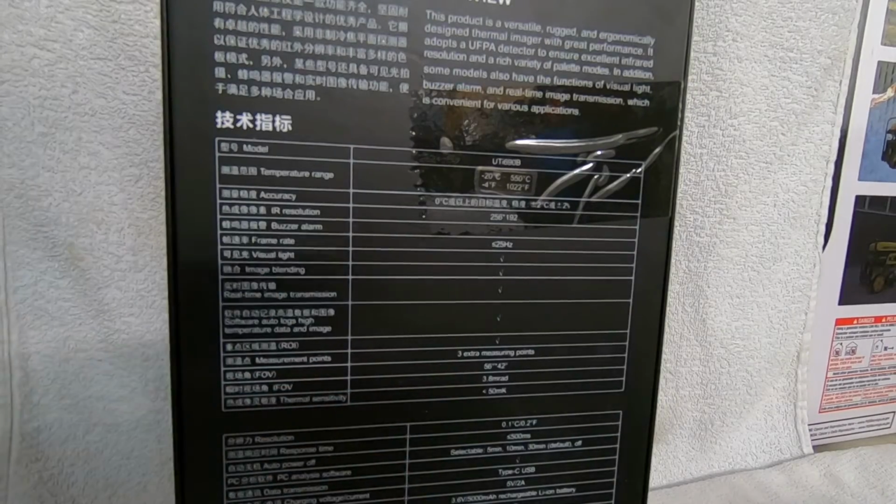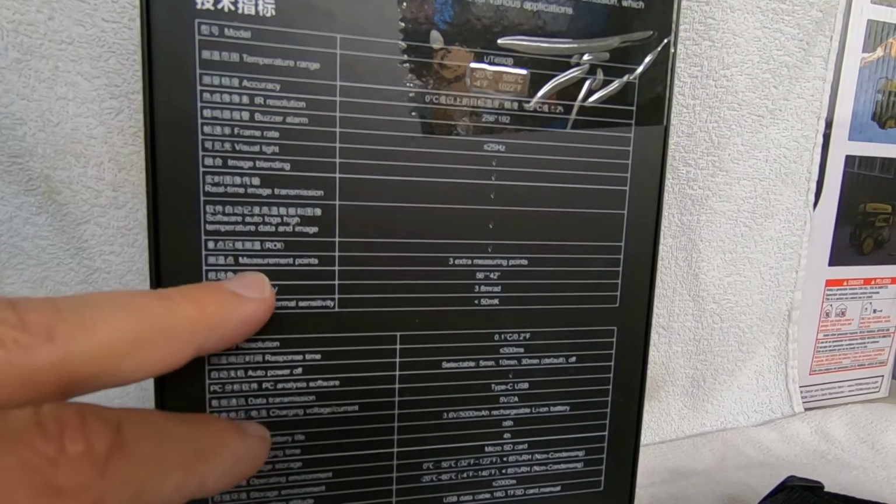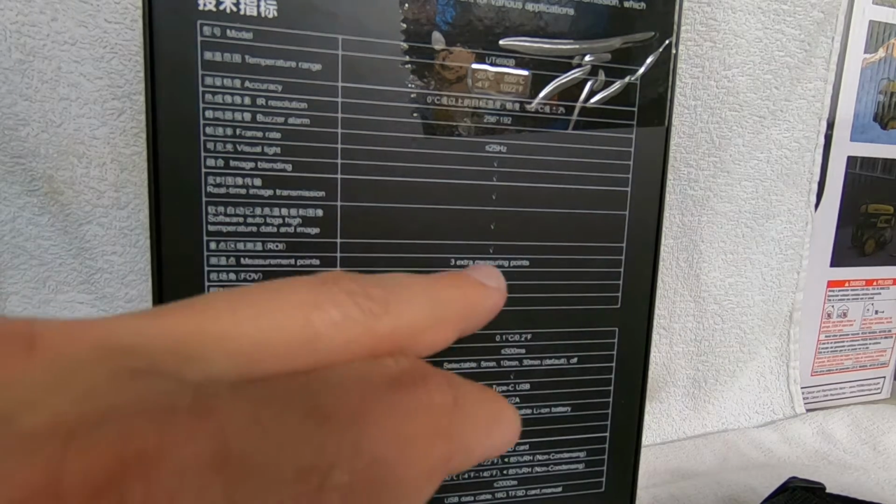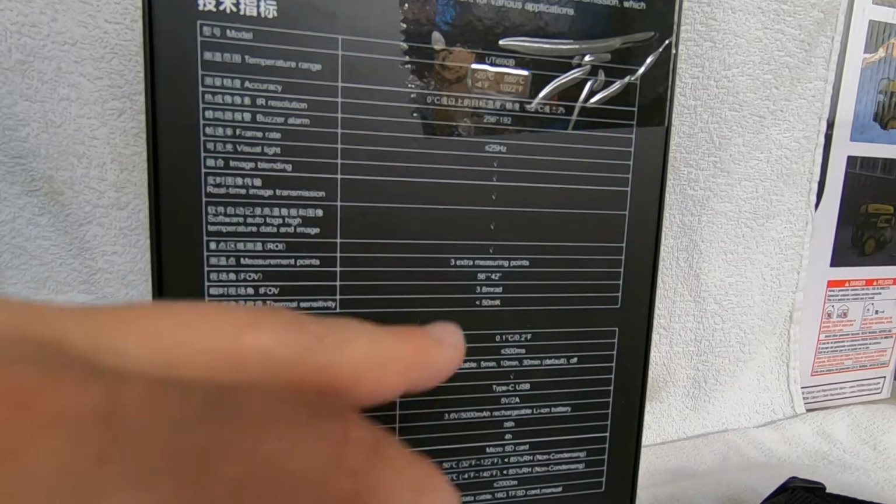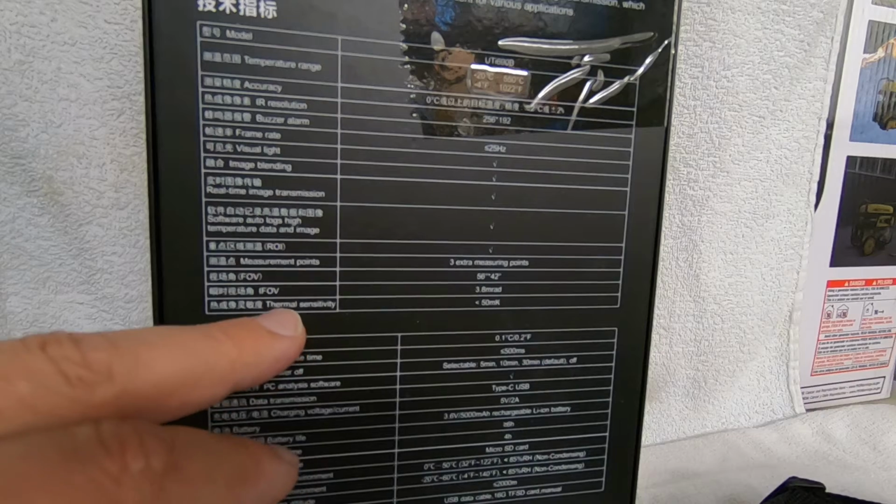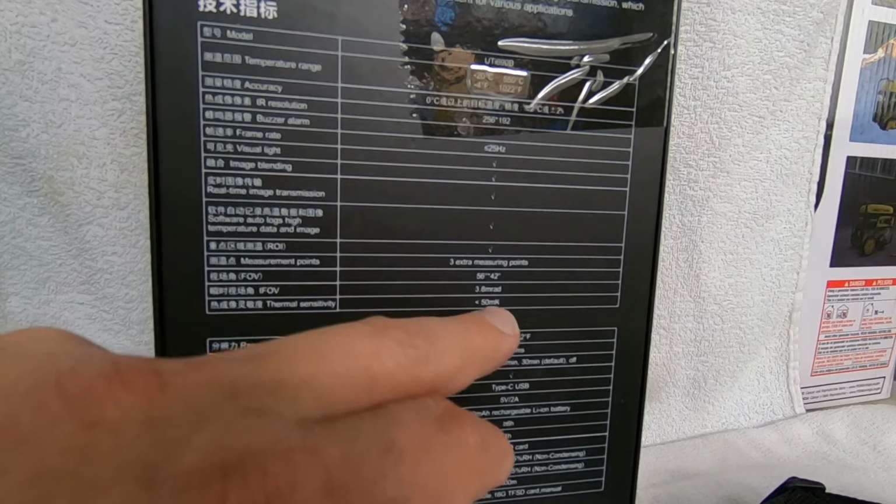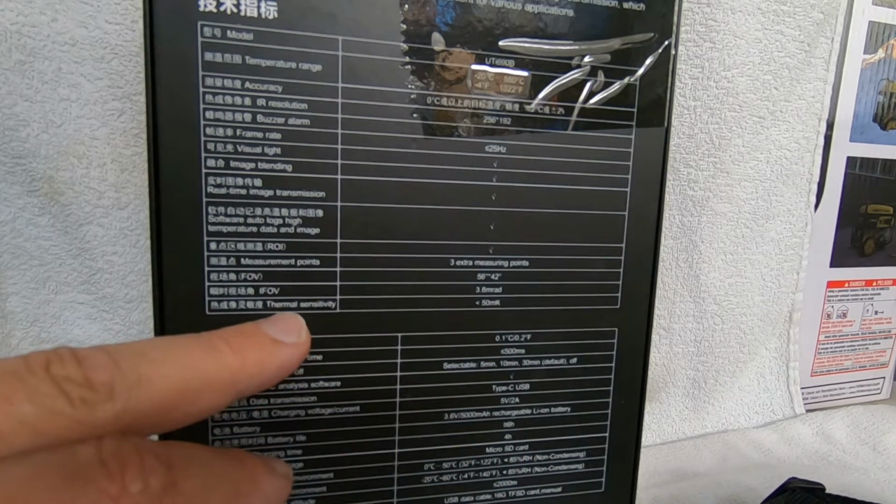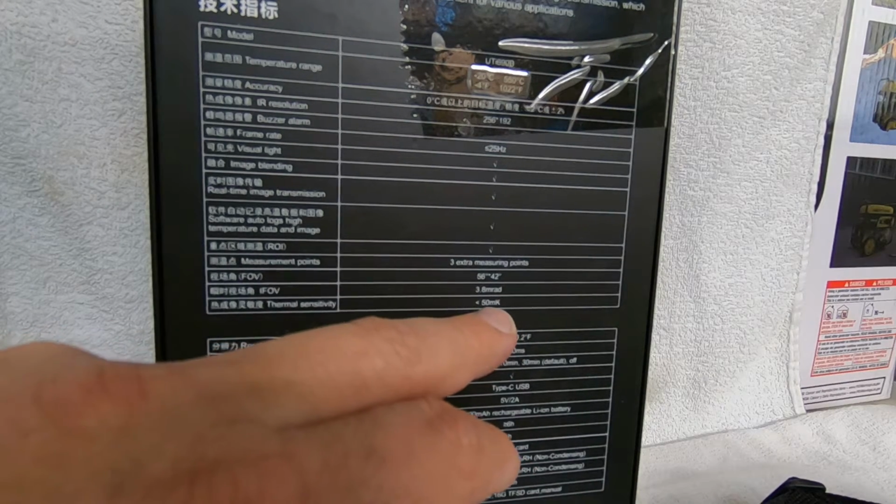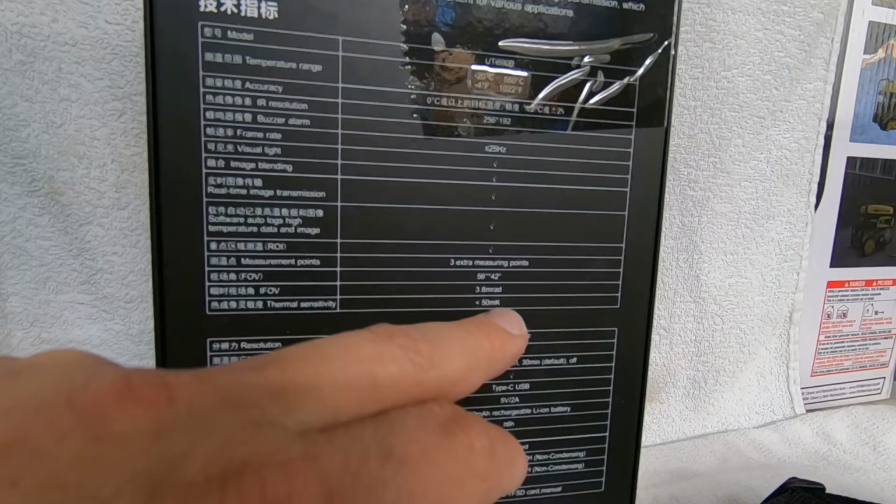What else we got here? It's got three extra measuring points. Field of view is 56 degrees by 42 degrees. Now, this is an important spec. If you're looking for a camera, the thermal sensitivity, the lower this number, this is millikelvins, is what MK stands for.